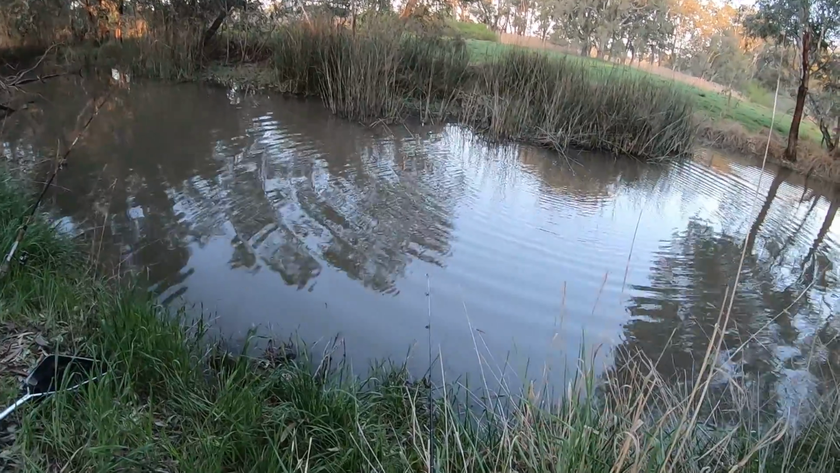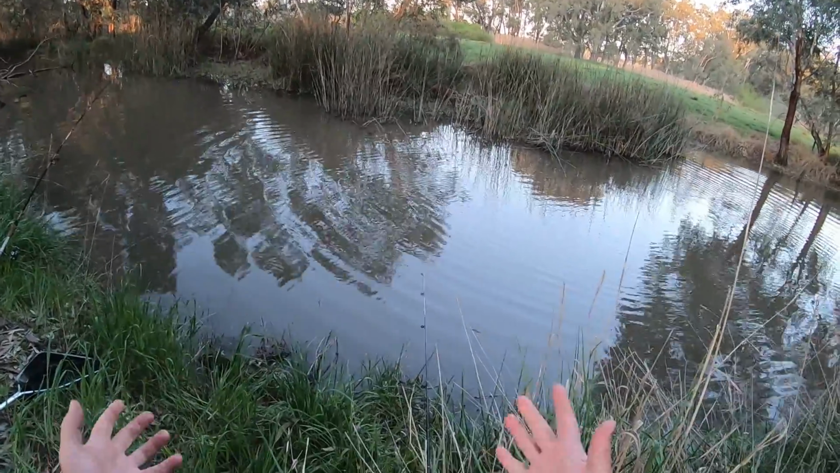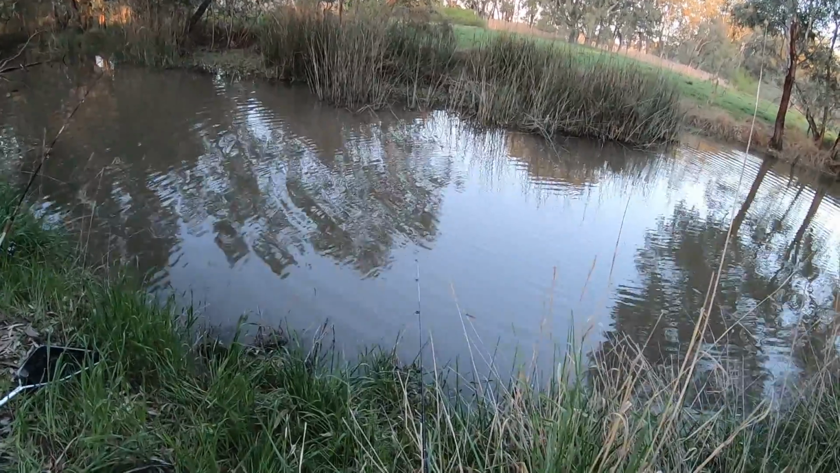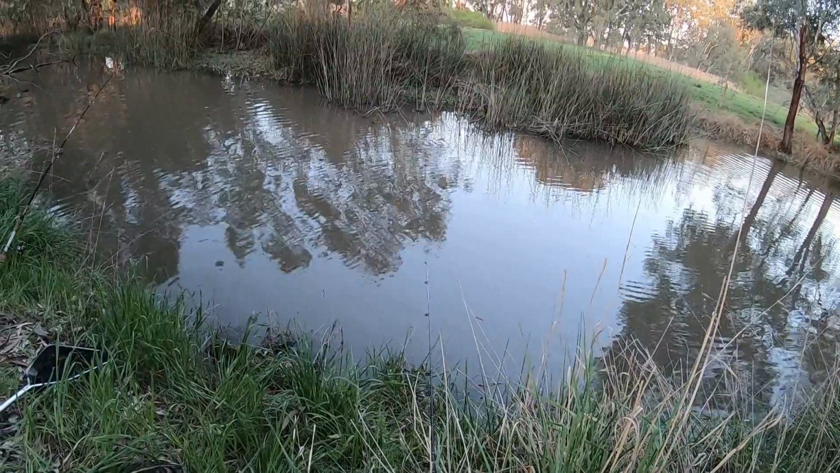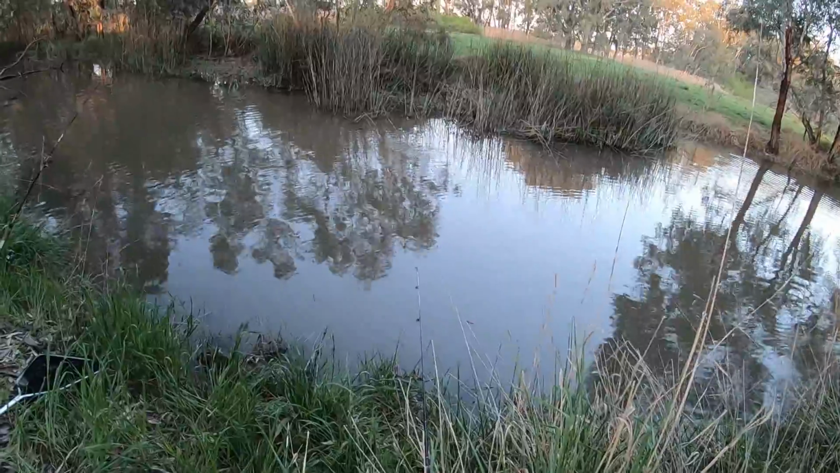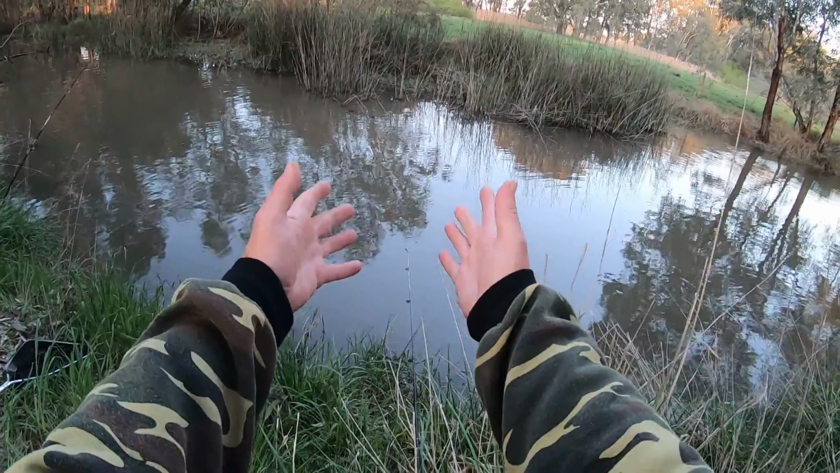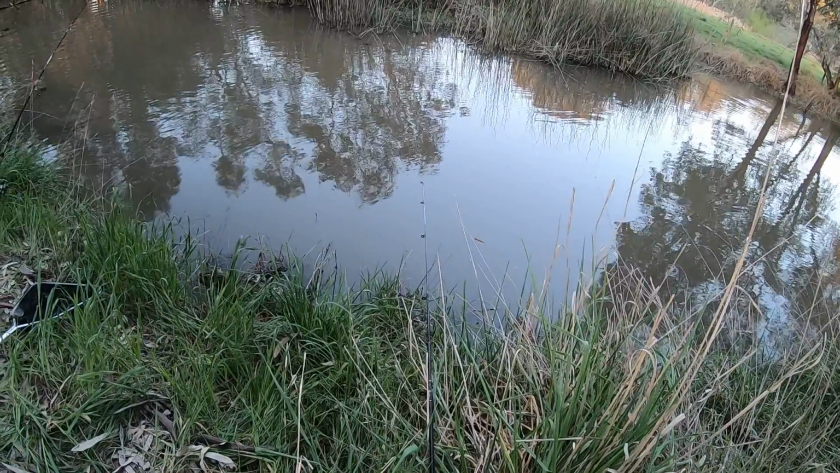I can't catch a carp. I've been here twice now and I've caught 3 redfin. This is my carp fishing spot. When I made my intro today and said I'm fishing for redfin, secretly I thought I'm not going to catch any redfin. That was a fluke. I'm just going to catch carp. Obviously they're still here. They're just not biting.